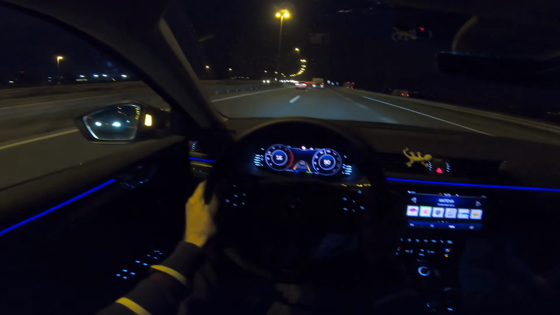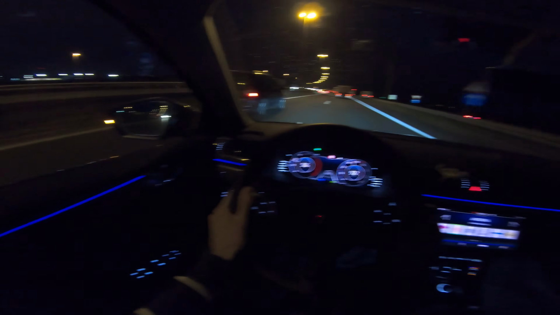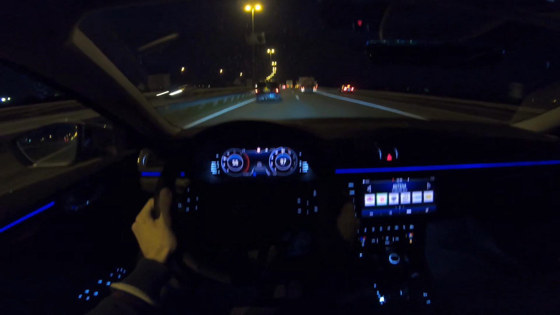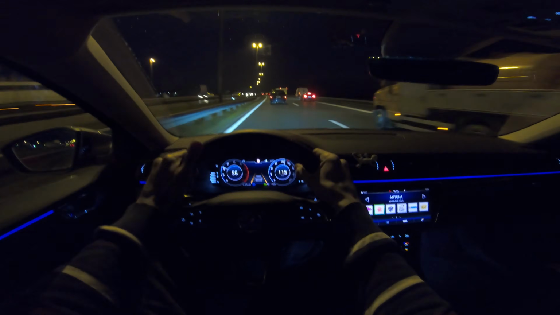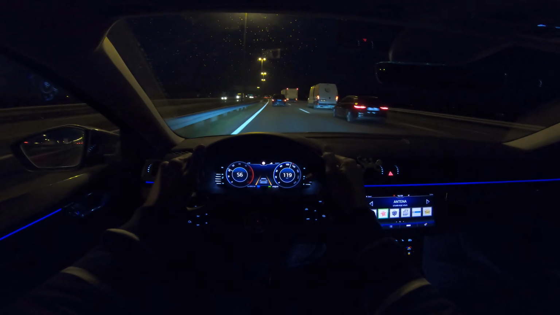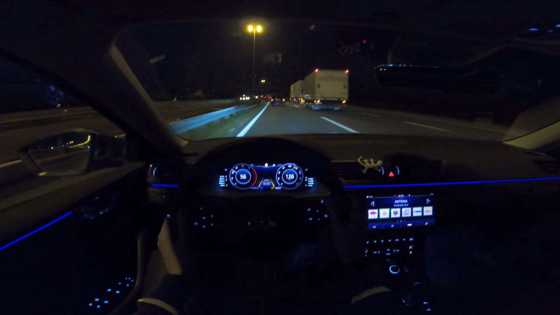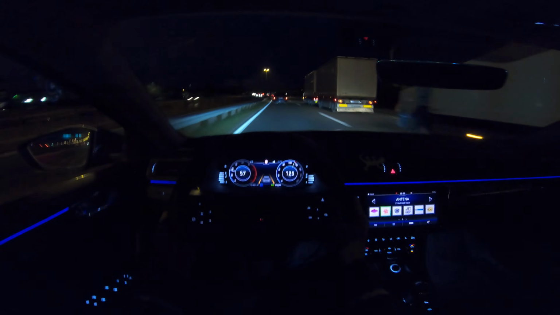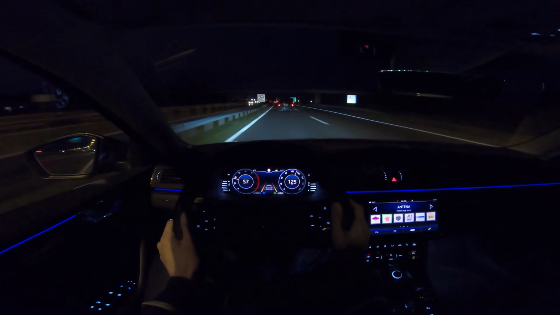Now we're gonna speed up here as soon as I get my chance. And now we're on the highway. 130 is the speed limit in Croatia, 150 is tolerated by law, 10% plus 10% for the speedometer not being correct, 100%. So I'm gonna keep it to 130. If I get a chance, but there's traffic, 150, just to show you.